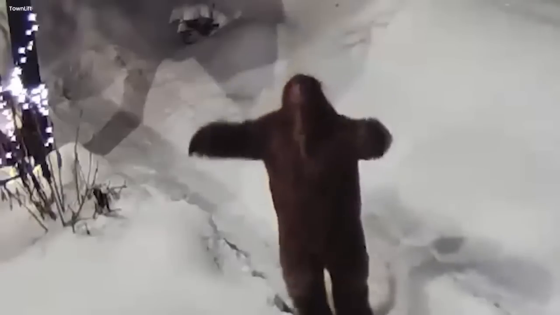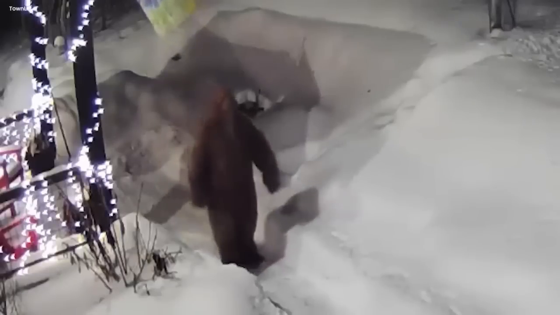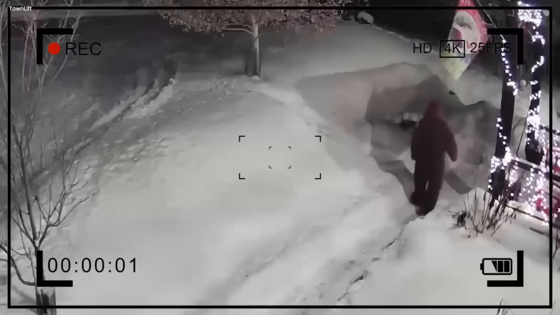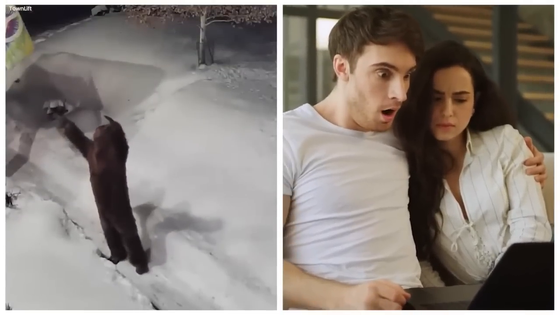It was a horrifying, deep roar that echoed through the icy air. This sound was so terrifying that it made people's blood run cold, like scary music playing on a calm winter night. As the camera kept recording, Bigfoot did something eerie and strange. It threw snow into the air and let it fall around its big body like ghostly confetti. This bizarre sight left people shaking with fear.